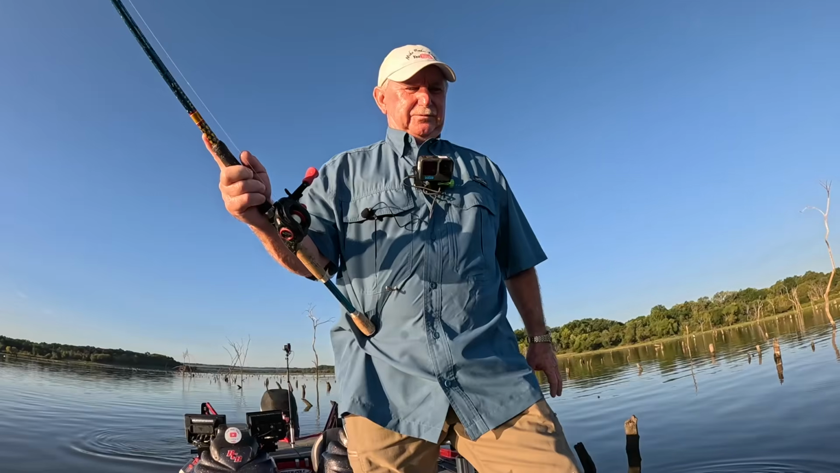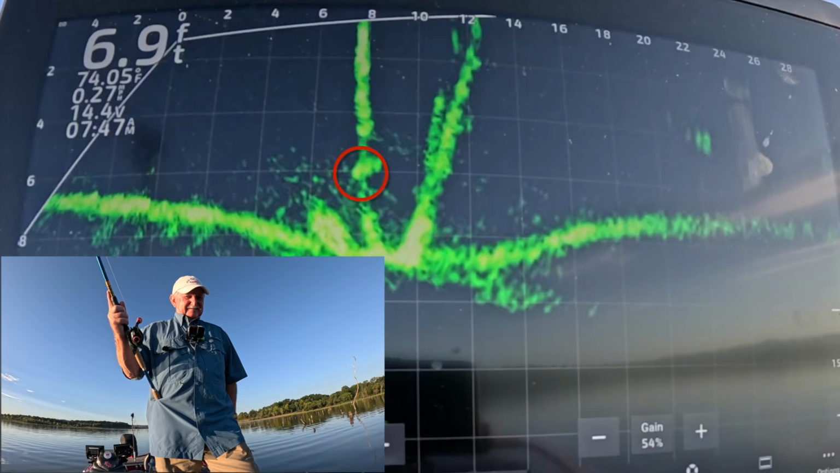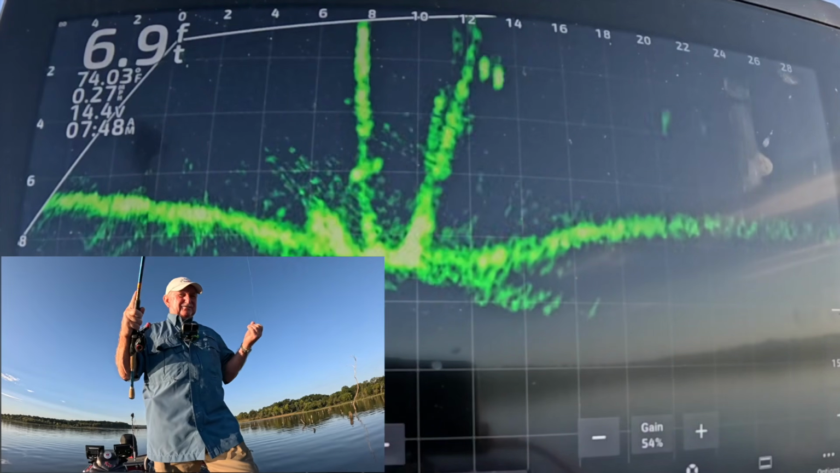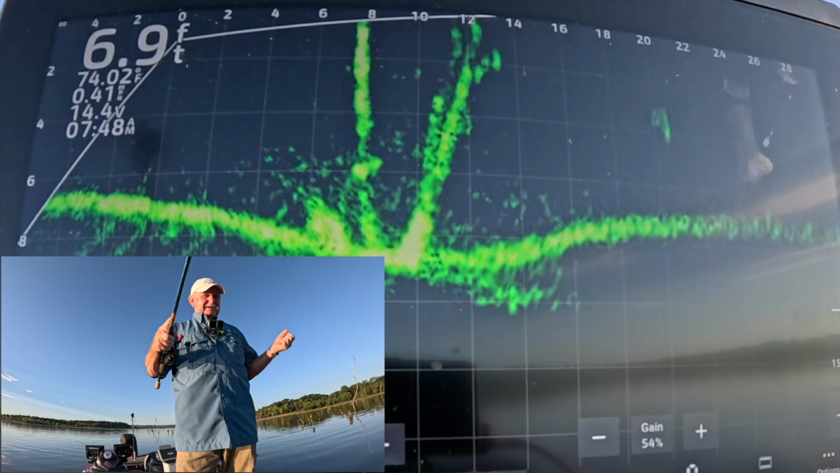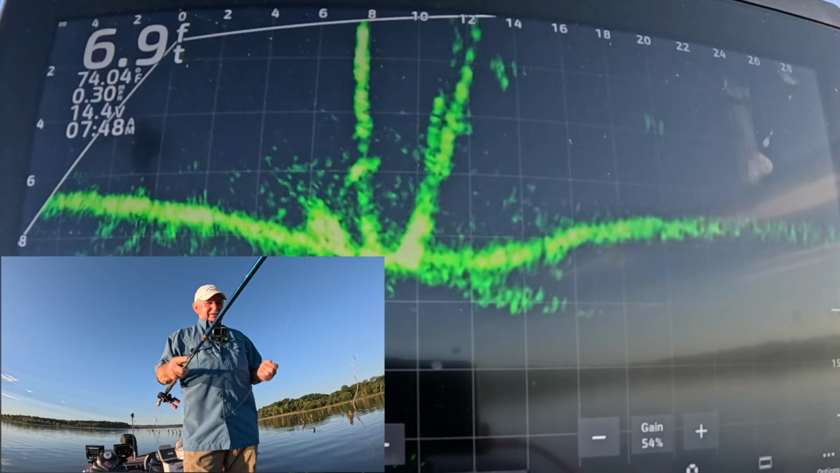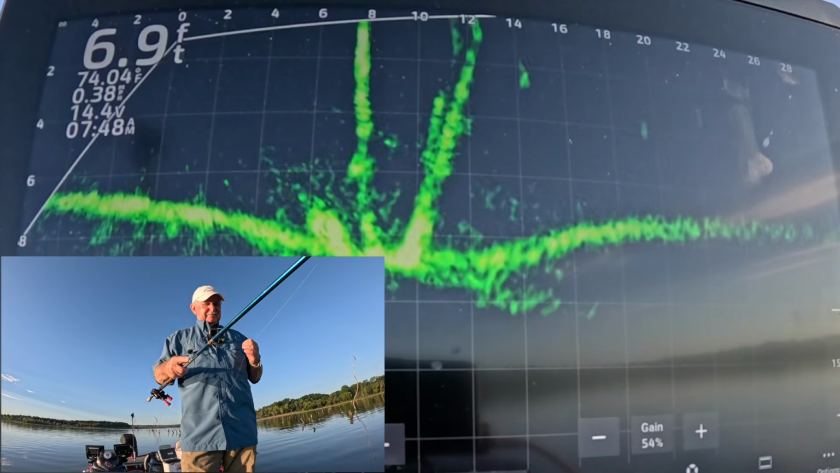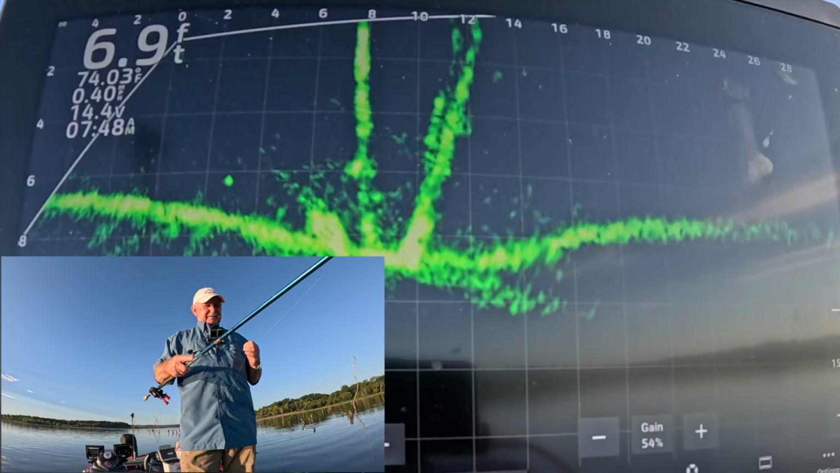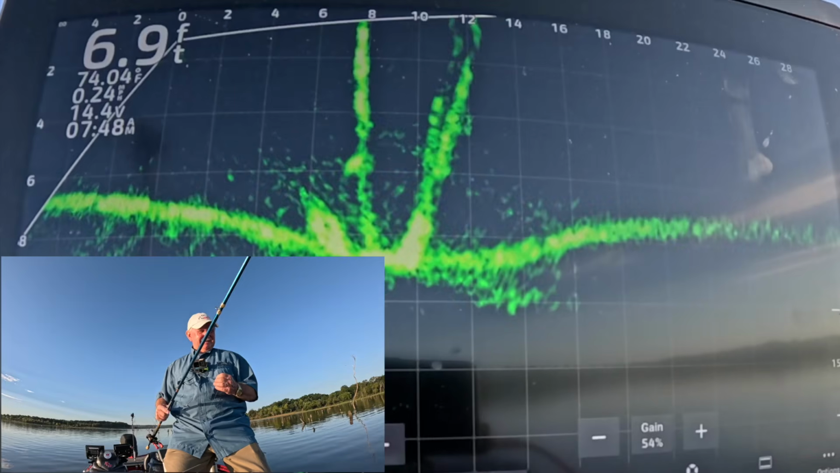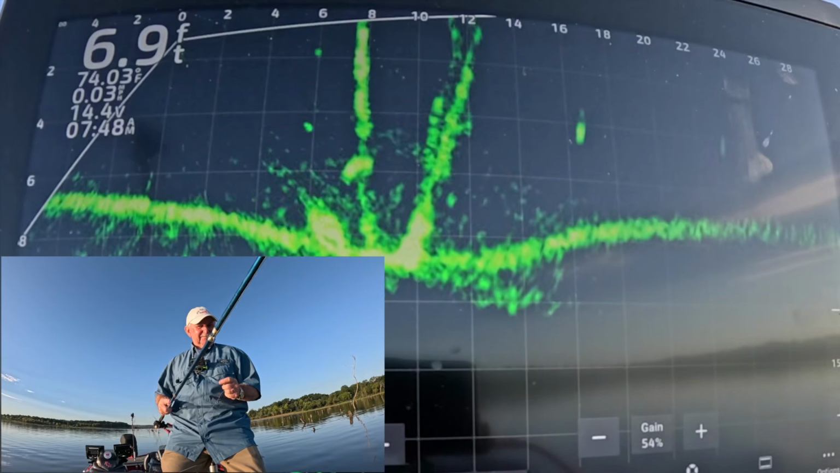That fish is in 6.4 feet of water. That fish, see, you can see him on both sides of the tree, or limb there, at 8 feet. One end of him's on one side and one's on the other. And I'm fishing right on his back. See if I can get in front of him and then come at him.